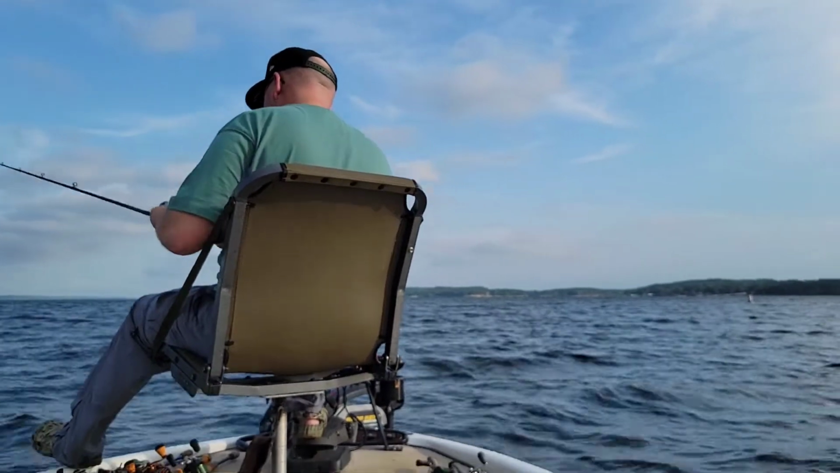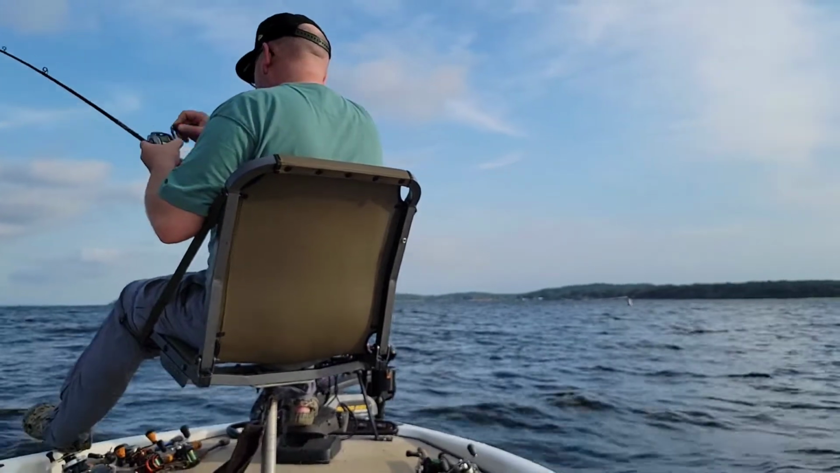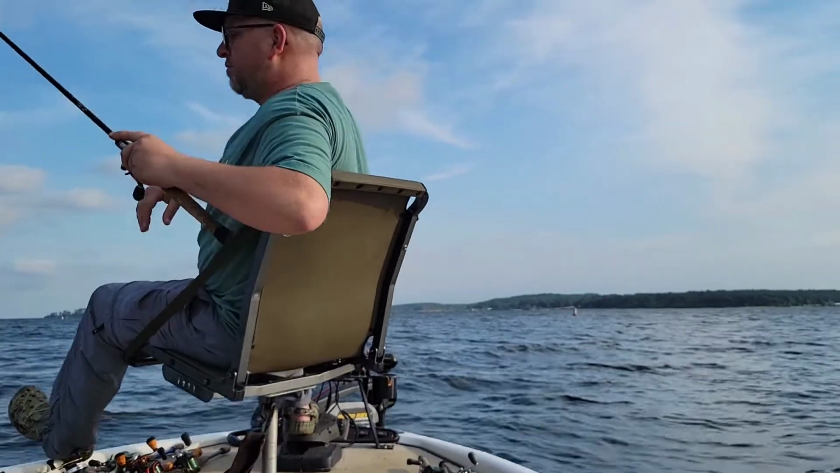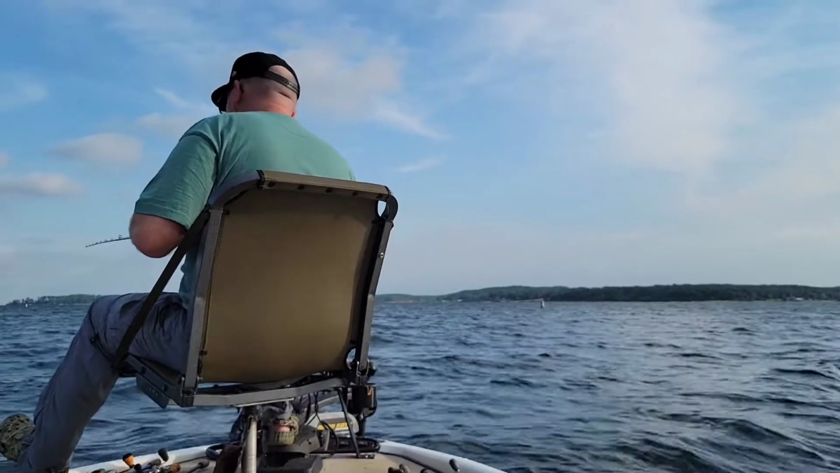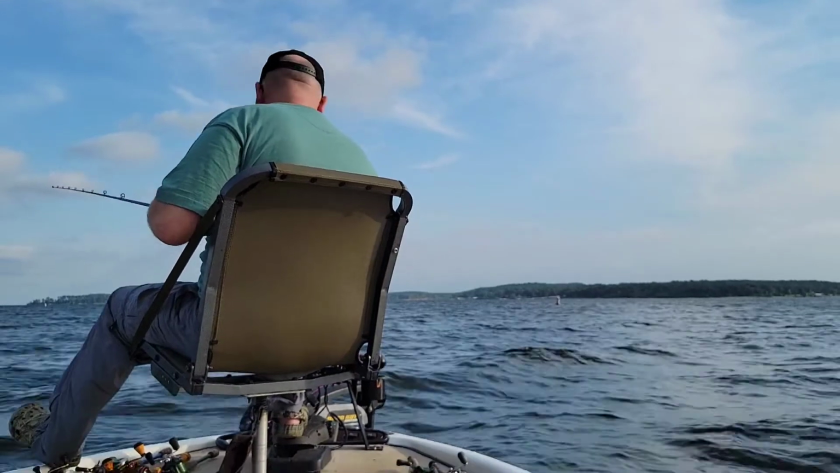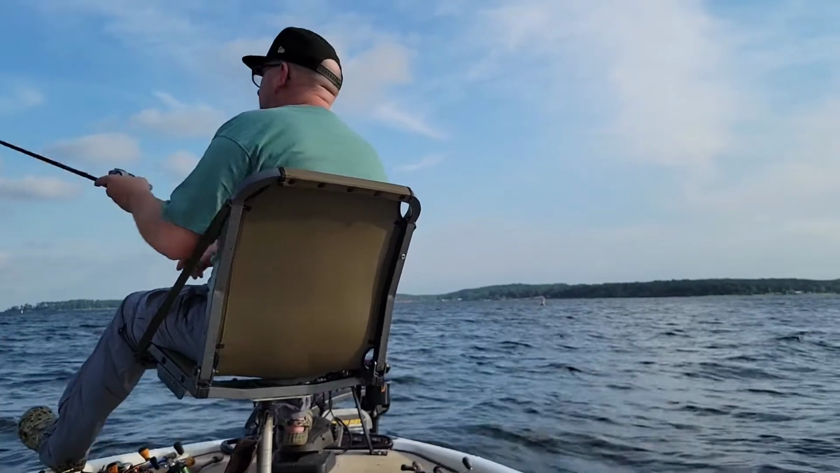Got a front coming in. It's kind of stalling out on top of us, so this was in between rain and clouds and sun, and wasn't too hot, so it was okay to fish. This was a morning trip, started around 7.